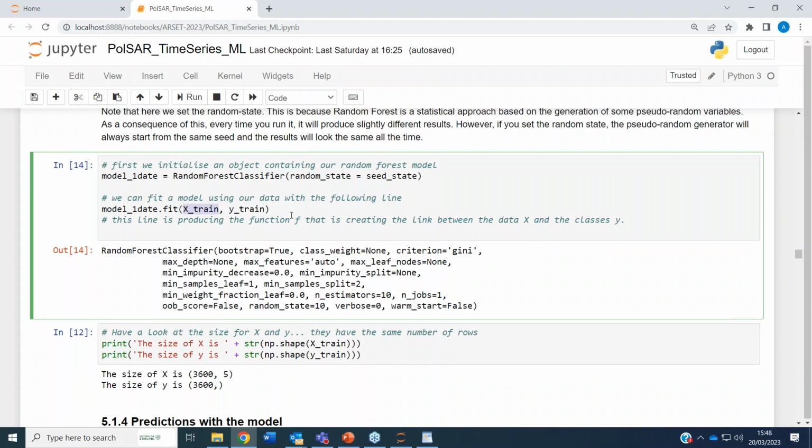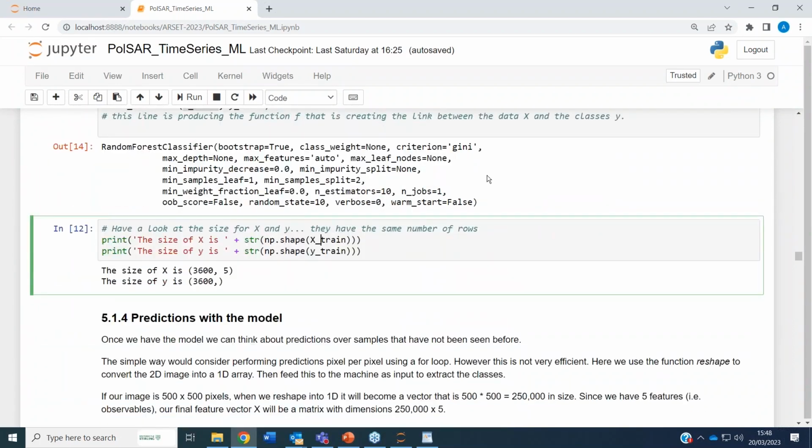Now let's have a look at these feature vectors that we created. If we go on this line here and we run it, it will give us the shapes, so the dimensions for the feature vector, which is 3,600 by 5. Remember, the first is the vertical dimension, so the rows.